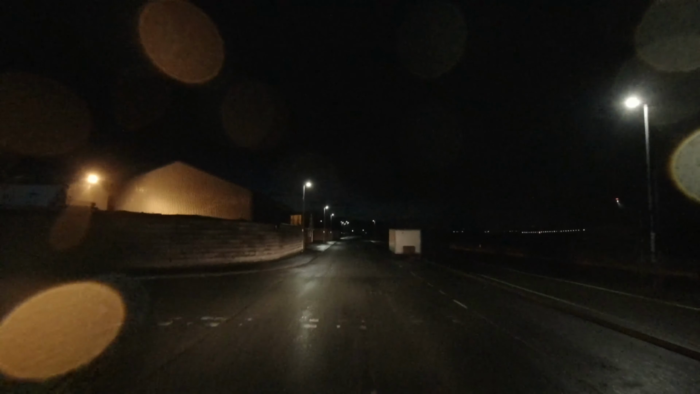I'm not going to go left and go down through all the industrial units because they're all shut and it's pitch black, and it's probably not the nicest area to be driving through in the evening, even if it is quite small. But yeah, this is the docks.